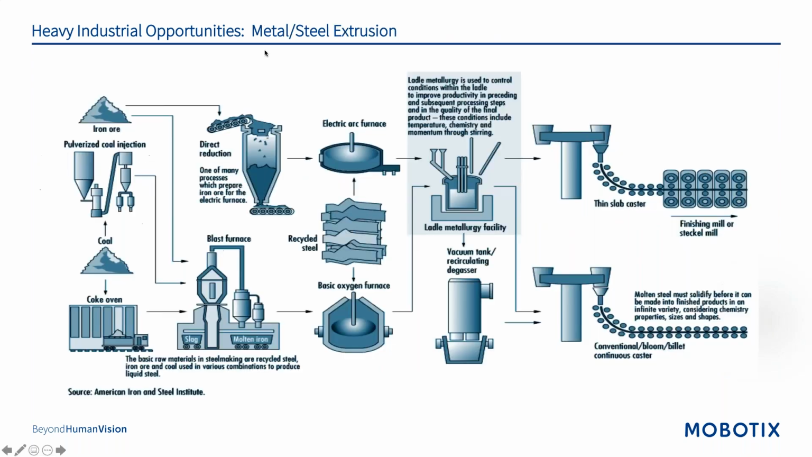Metal and steel extrusion. This is a tremendous opportunity that we're also going to discuss with Michael because he has deep experience here. But to me, a steel mill is the holy grail of utilizing thermal and optical products in combination with one another.